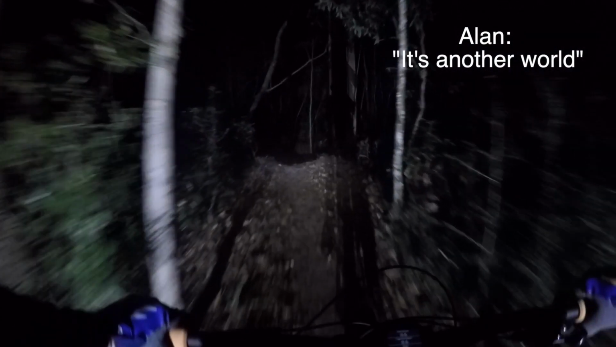So everything seems a little alien at this point. Alan, how different does it seem already? Those lights are sick. So Alan's got two 850 lumen lights. They're the NiteRider lights. And he's got one on the head, one on the bars. I've got a 650 lumen NiteRider light just on the head.